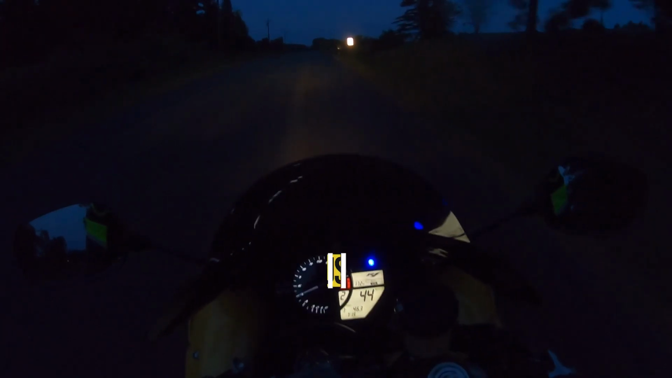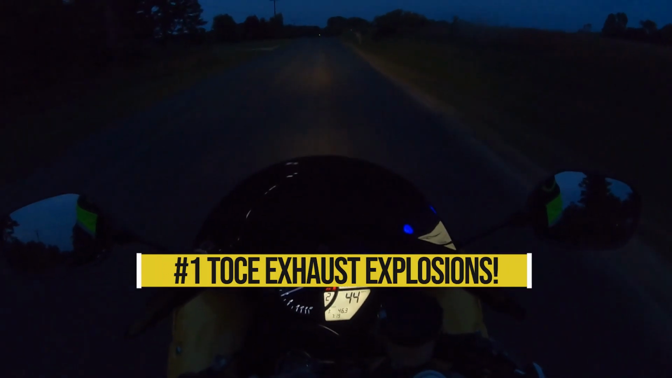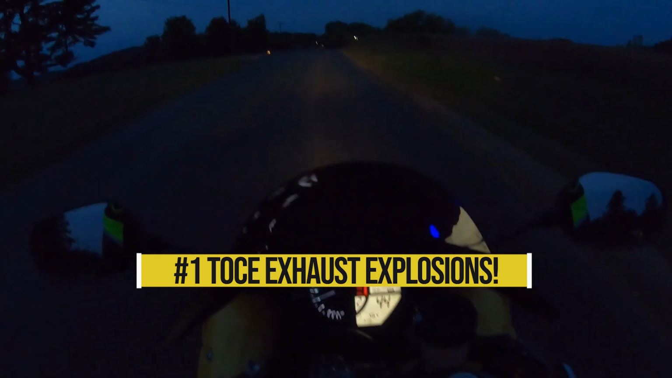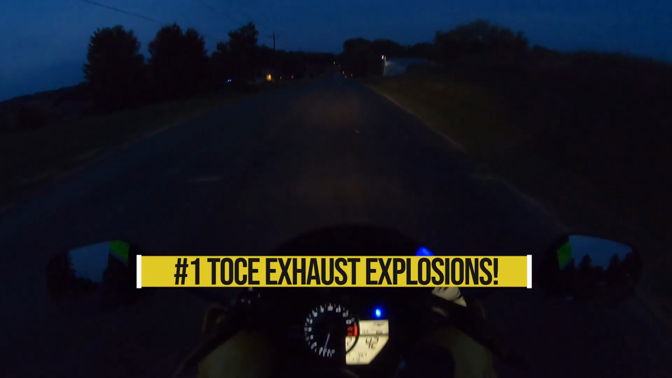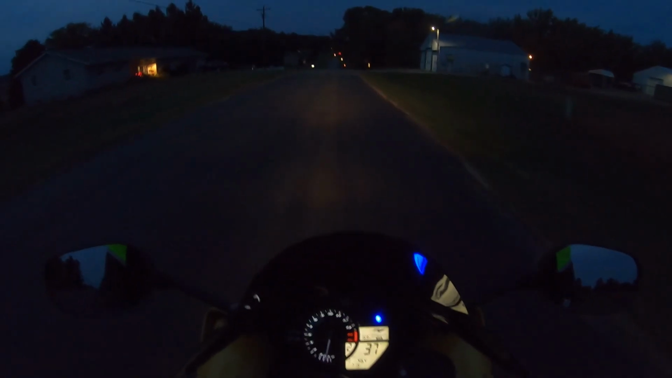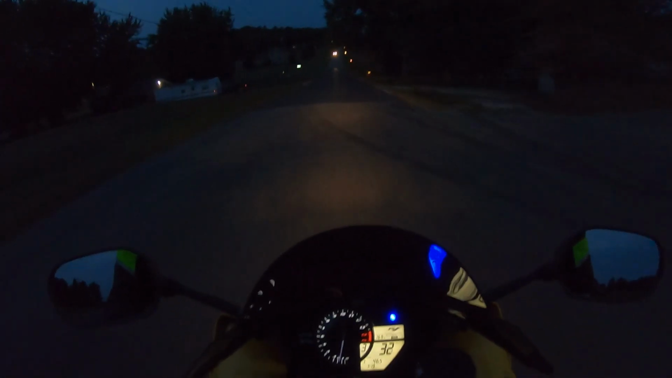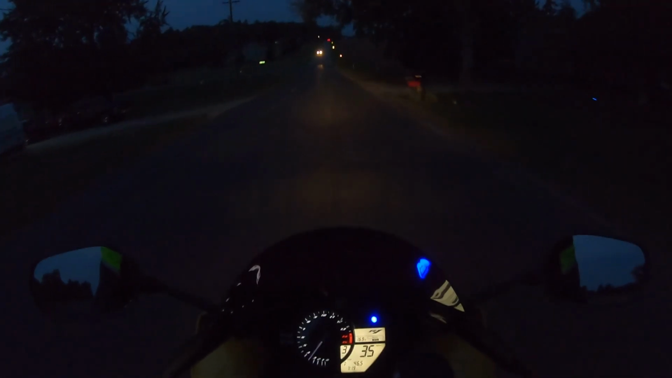Toce exhausts are extremely loud. I'm sure you guys can hear this coming through the microphone, but oh my gosh, I'm gonna have to get some dB killers for this thing. I've got earplugs in. I pull the clutch in just to give all those people around here a break, and my ears too, right? I mean, this is just out of hand.